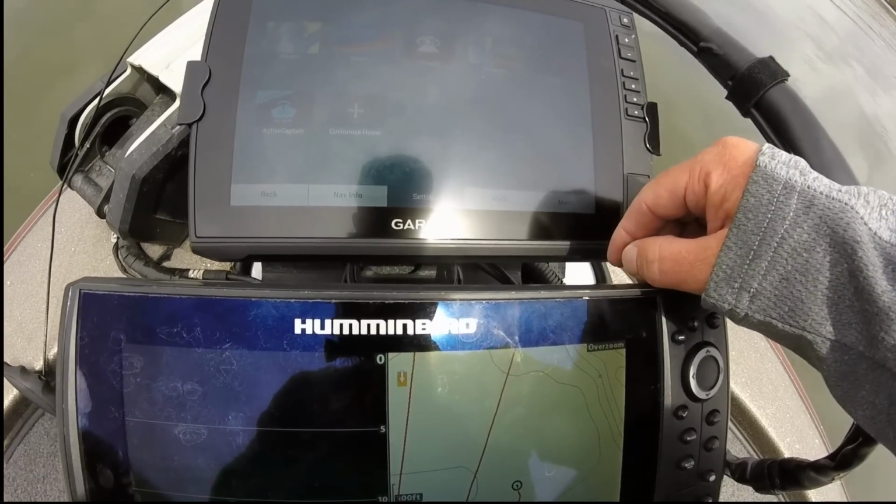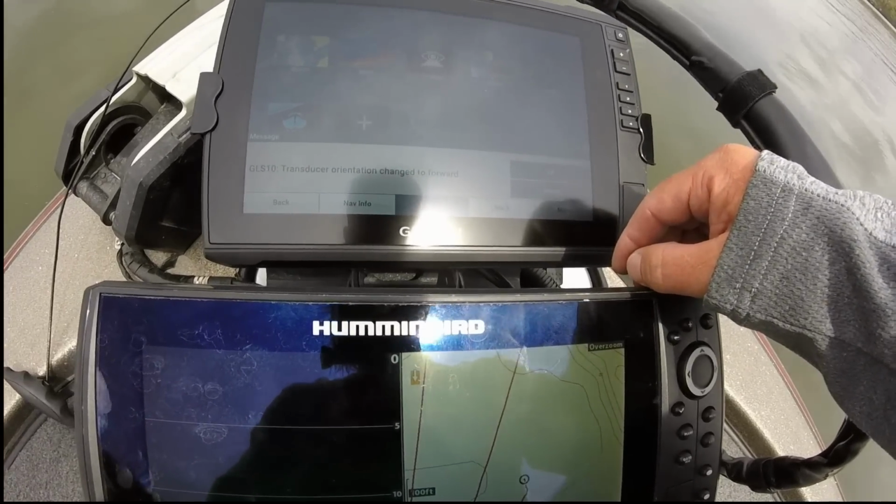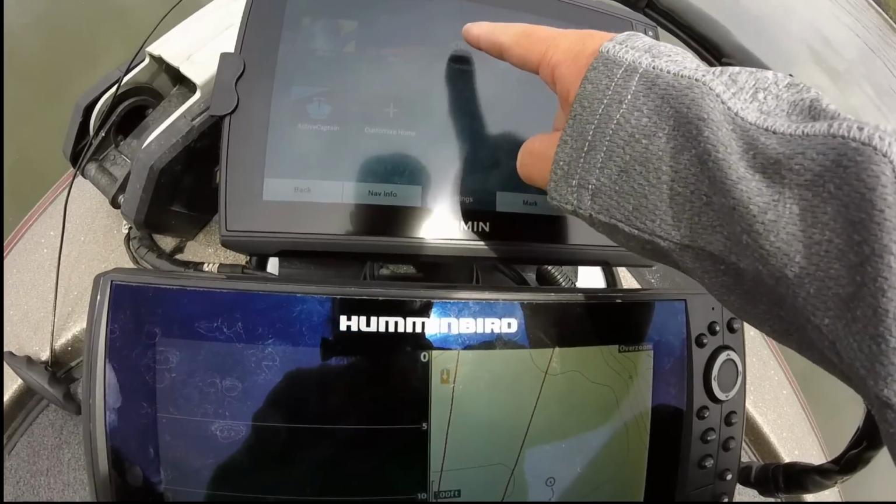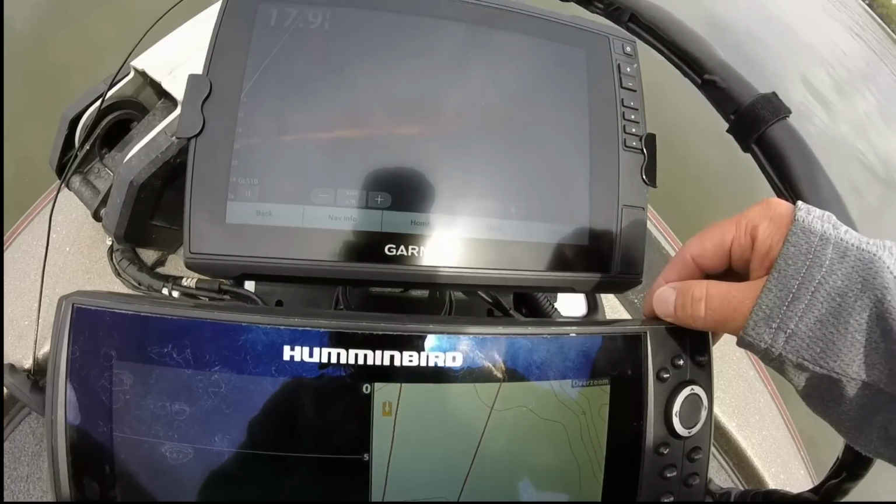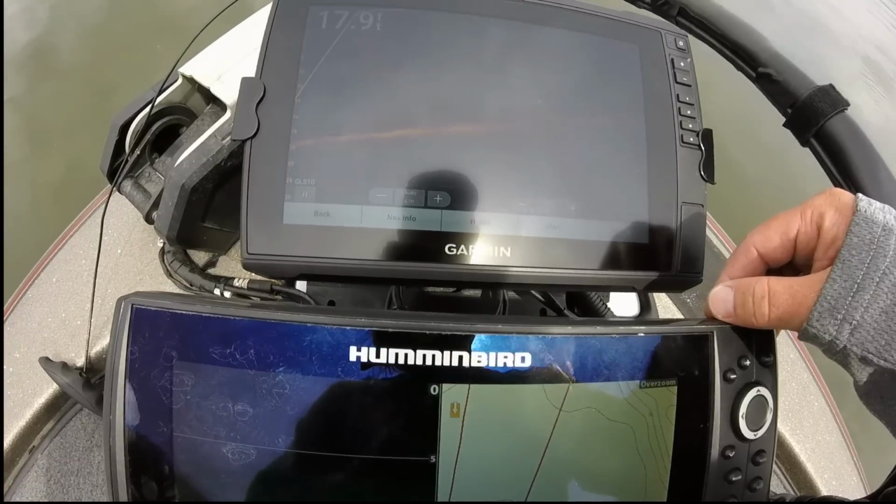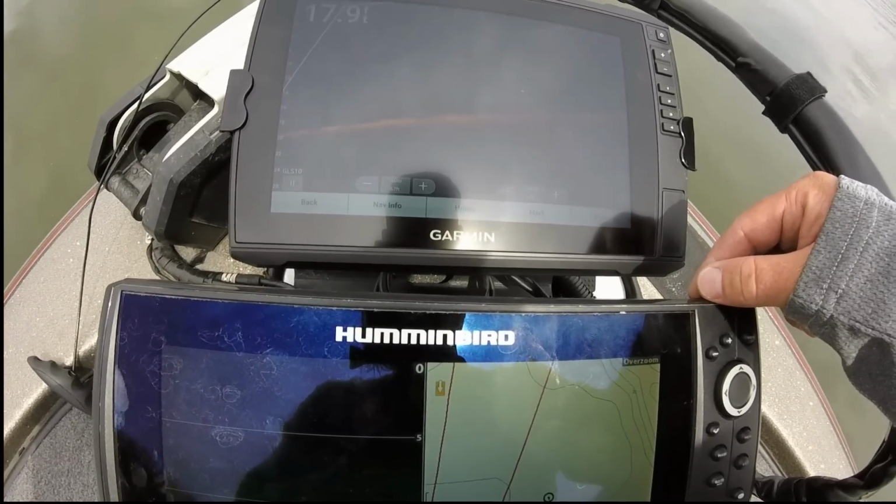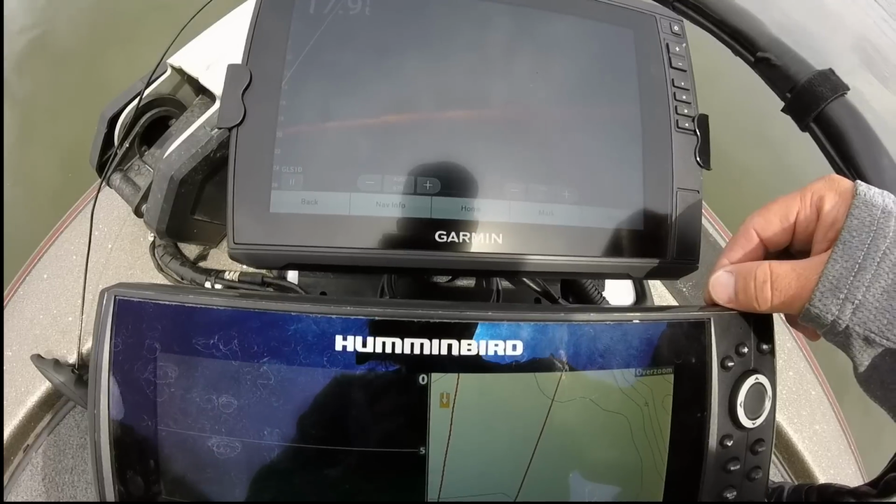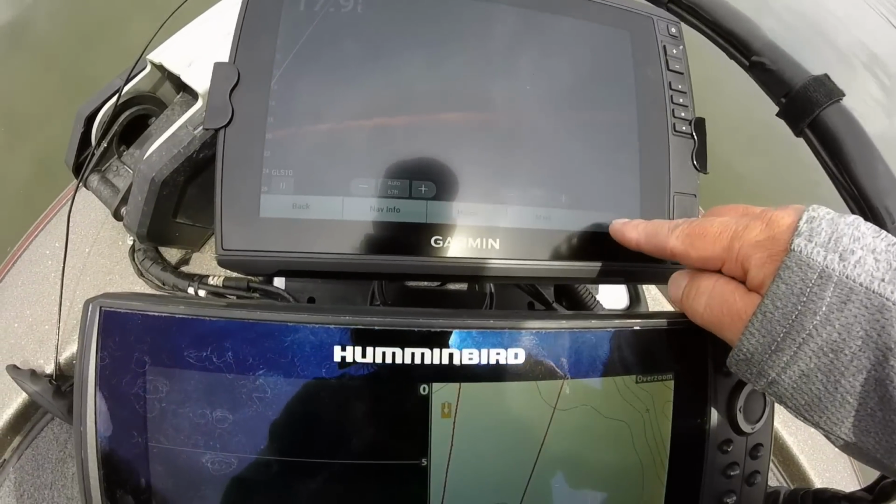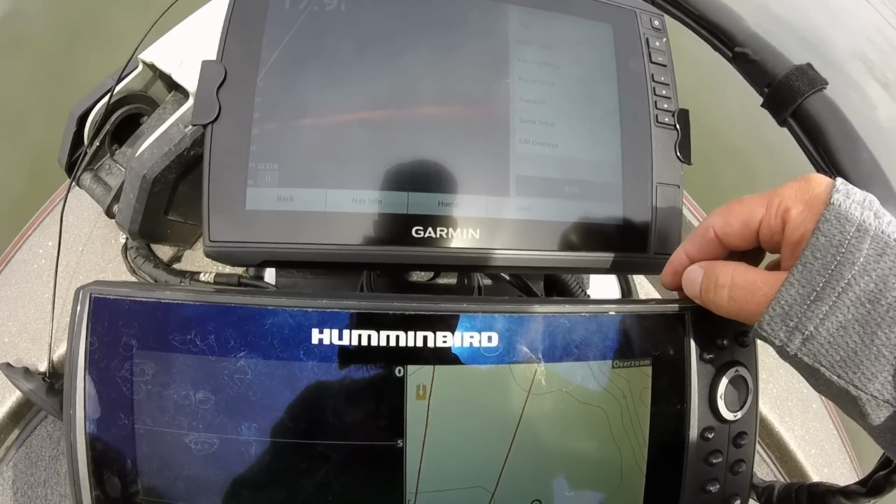Alright. Okay. Now we're going to go back to Panoptics. And it changed it back to the factory defaults. And it changed it to amber. And alright, after I do that, the first thing I'm going to do is I'm going to calibrate.